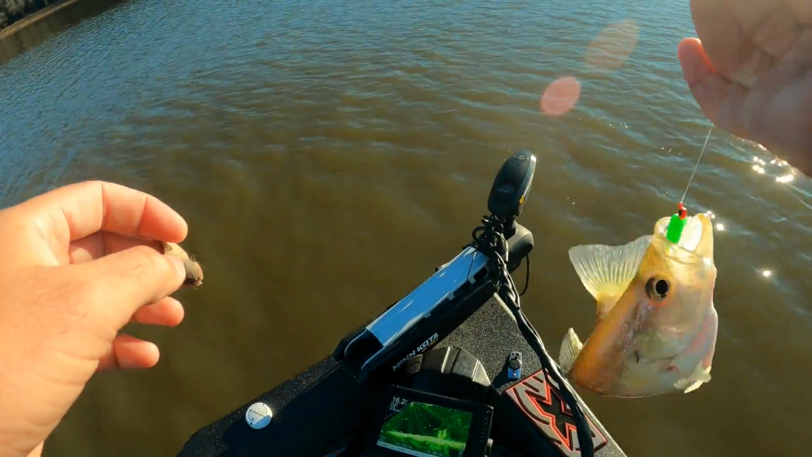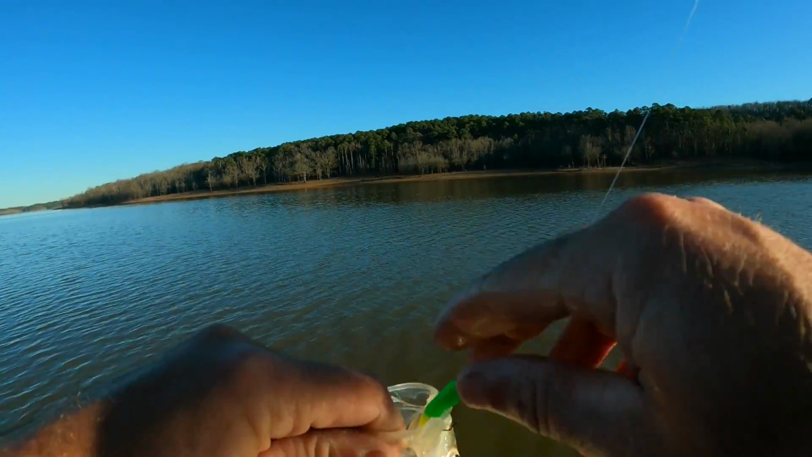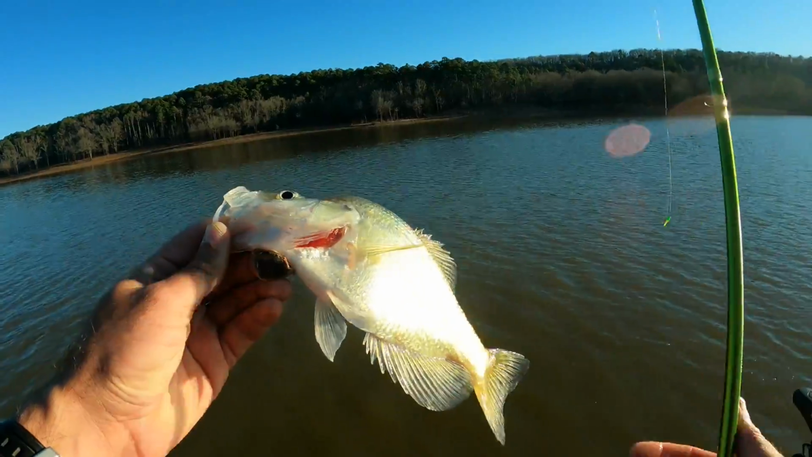I got this really juicy, looks like a man-made little piece of cover up here. And finally got one out of it. I saw a bunch swimming down there. I was like, sure, I'm gonna catch one in there. I pitched in that thing about 10 times and finally got right in the middle of it. And that guy smashed it. Another nice keeper for me.